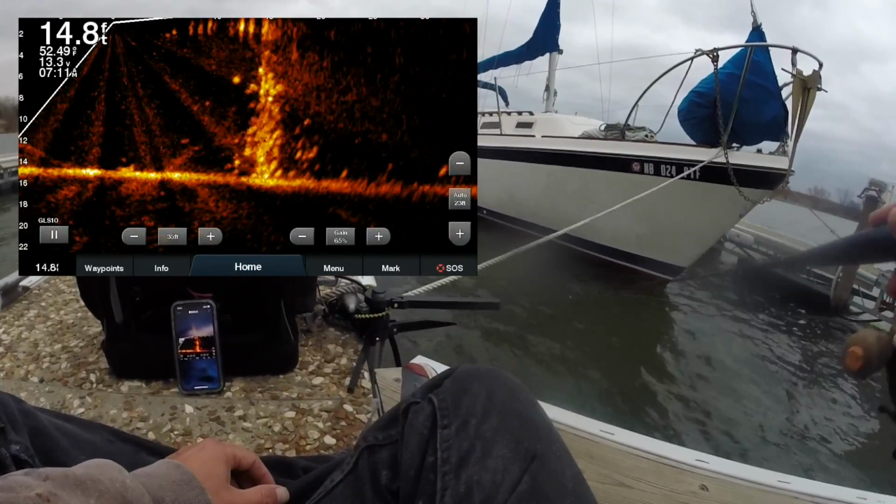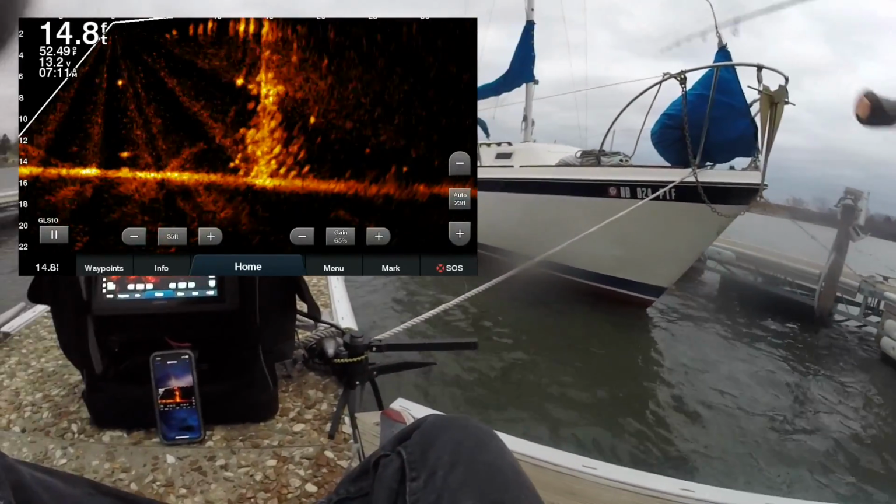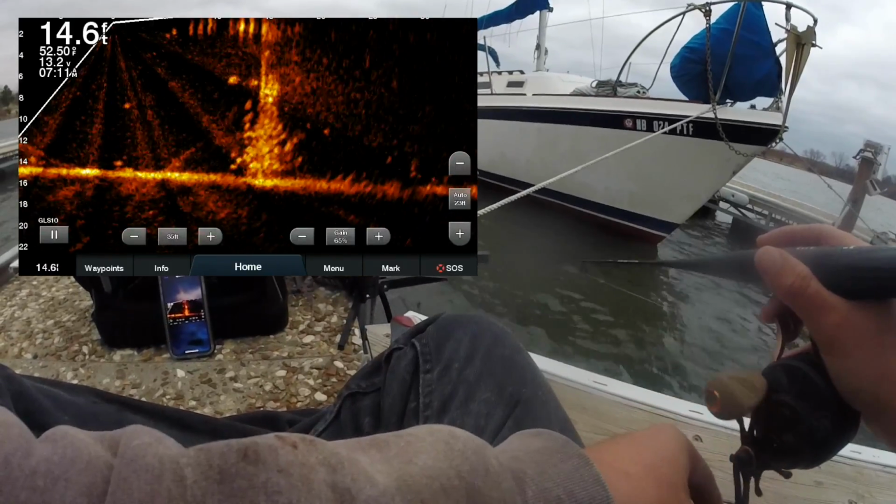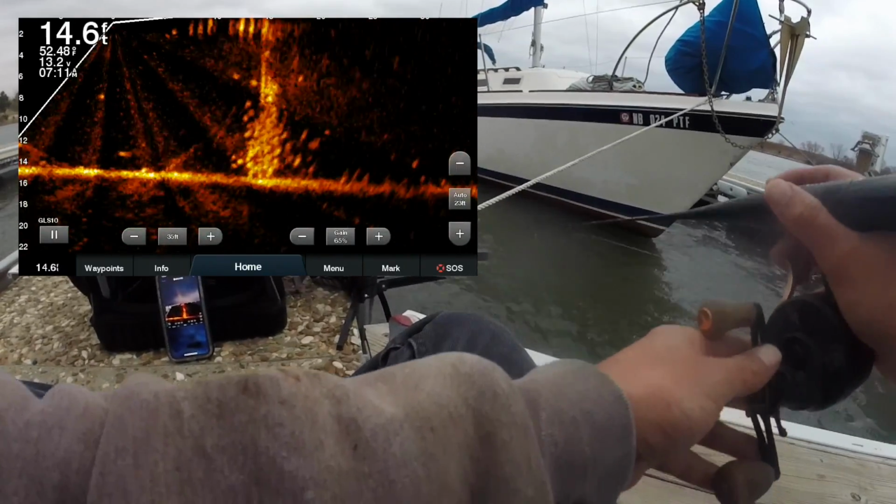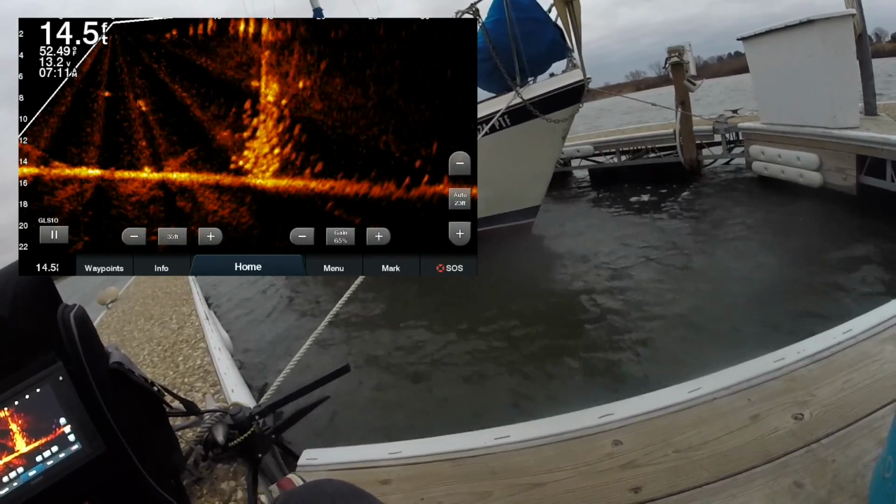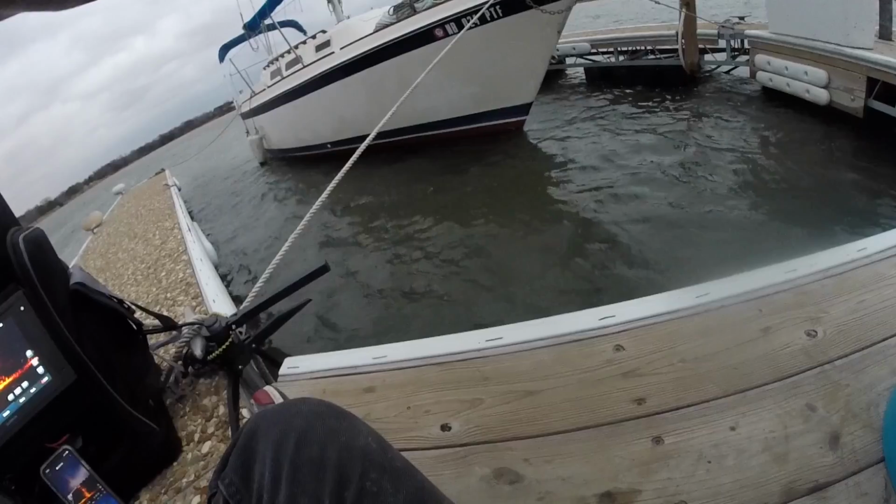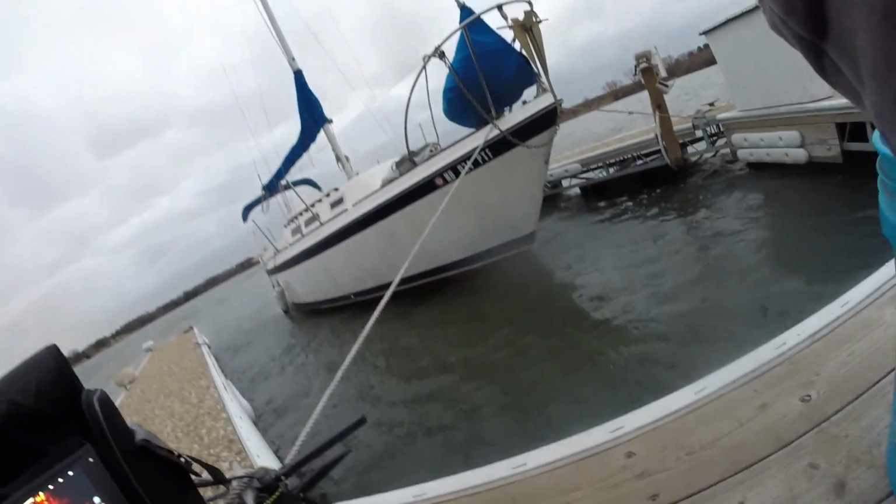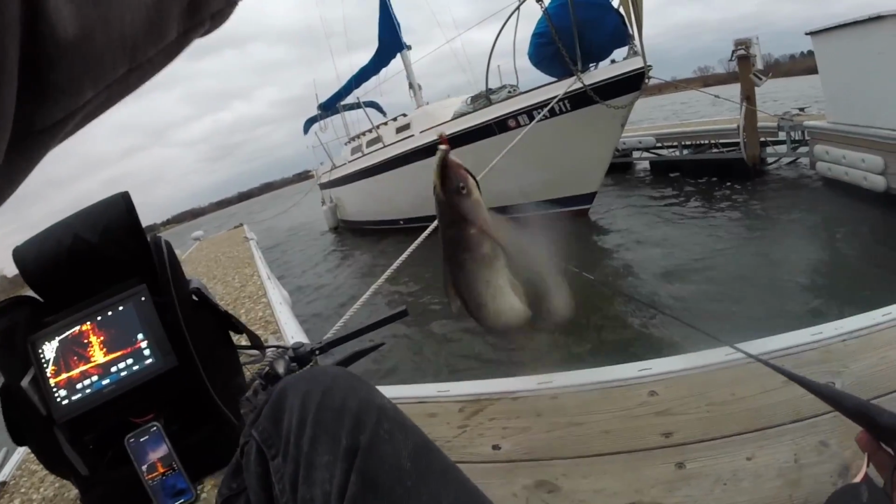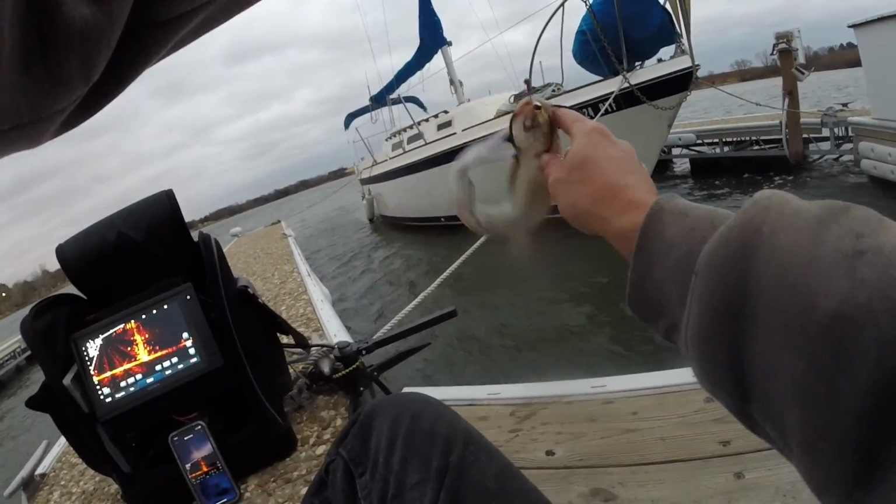Ooh. Go at it again. Eat it. Got him. I don't know what it is, but it's better. Yep, I thought it was something different. That was cool, you could tell. But even this little channel cat looked kind of big on there, but I could just tell it was something different. It looked longer and skinnier.